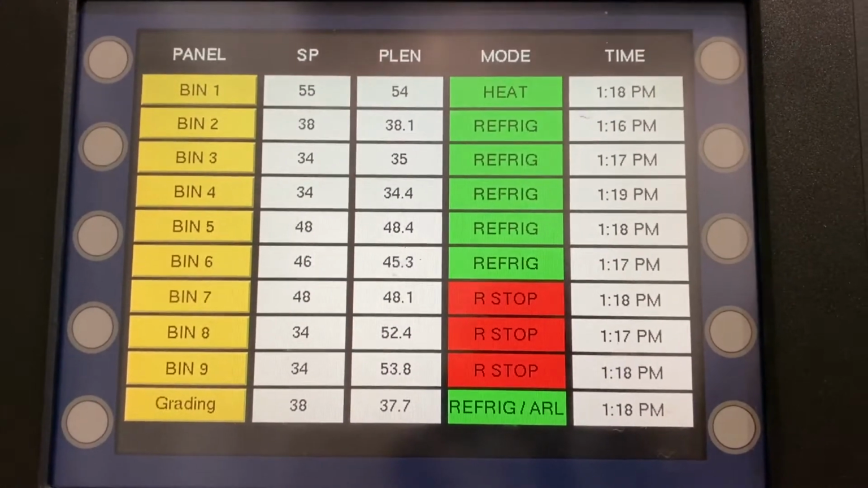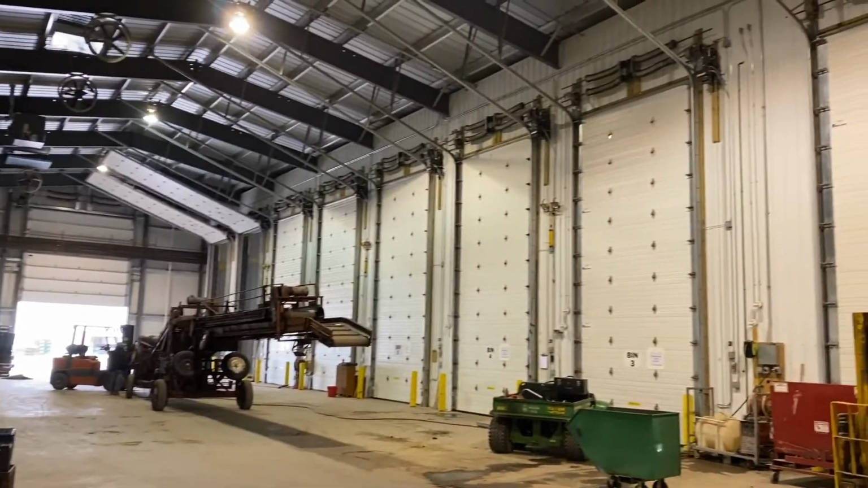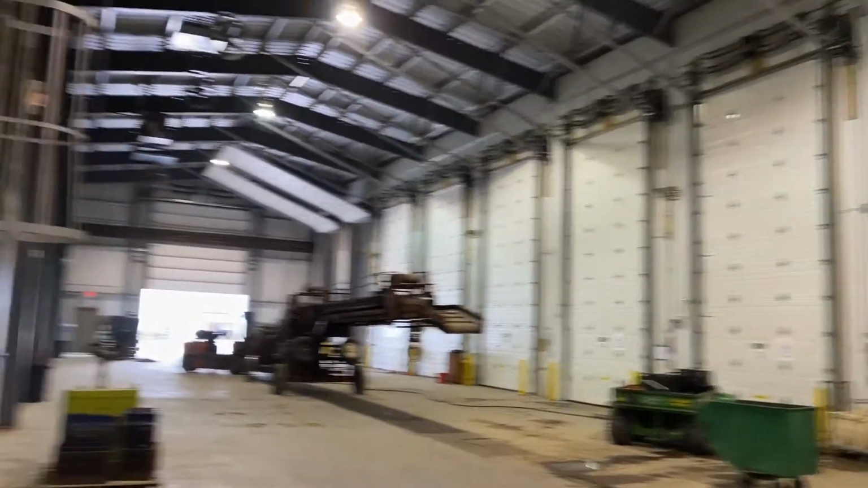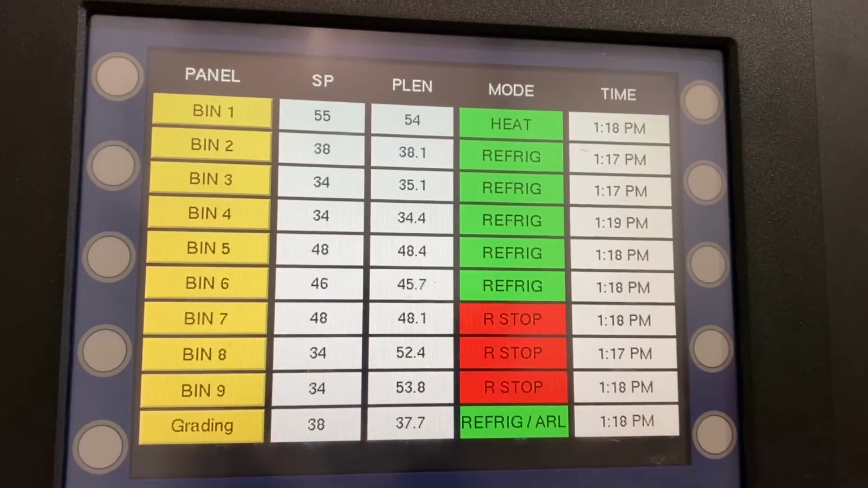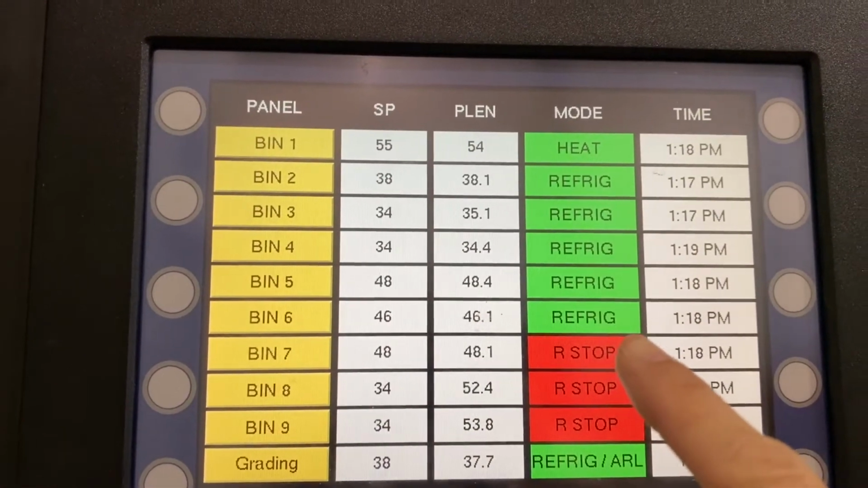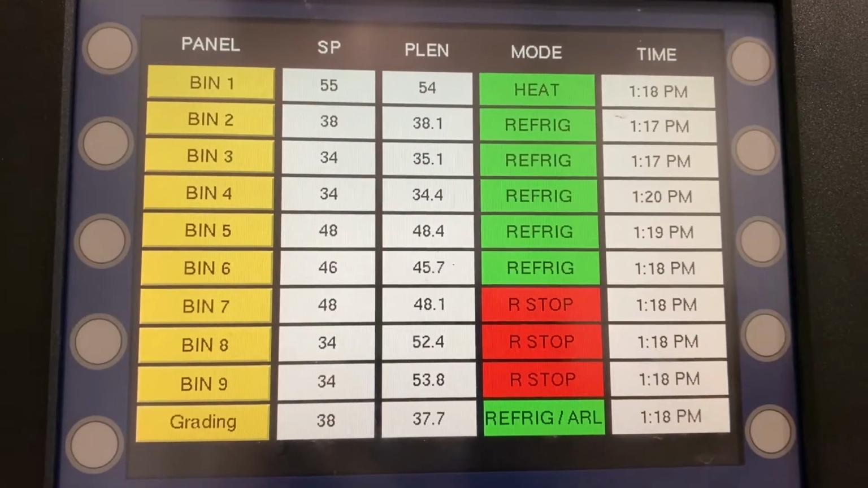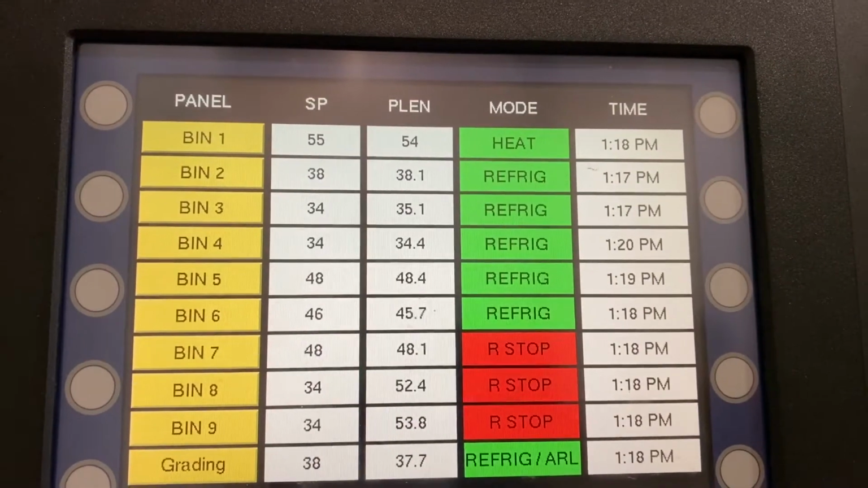Now we are looking at the control panel of the bulk bins at Hancock. There are a total of 8 bins here, and we can see them listed on the control panel. Our potatoes are stored in bin 7. Currently it is stopped because we want to stop the airflow to be able to use the thermal camera. We don't want any airflow during thermal camera scanning.